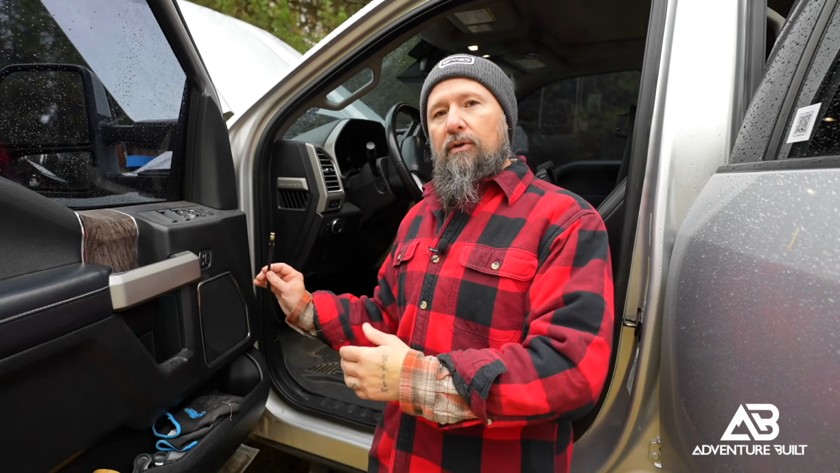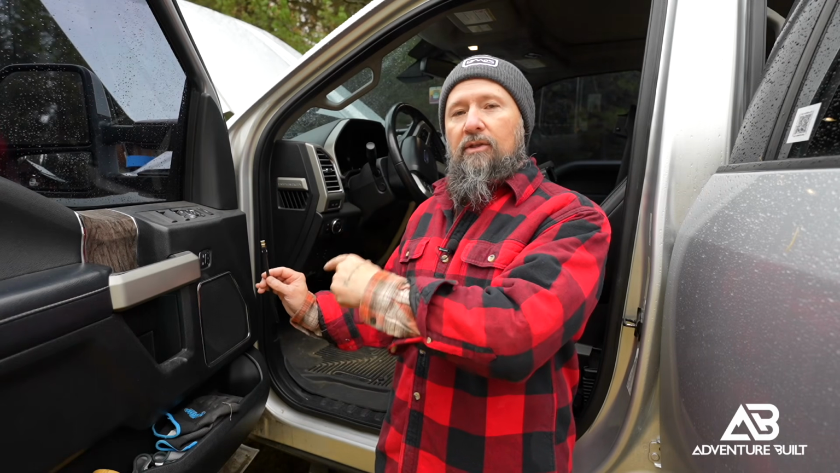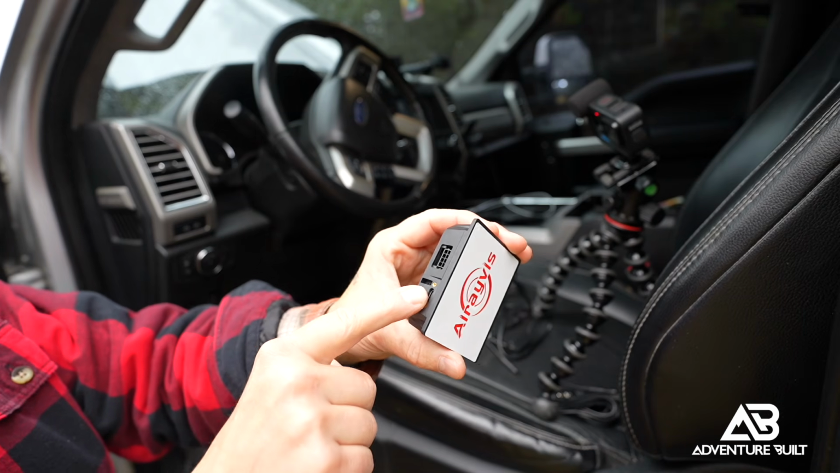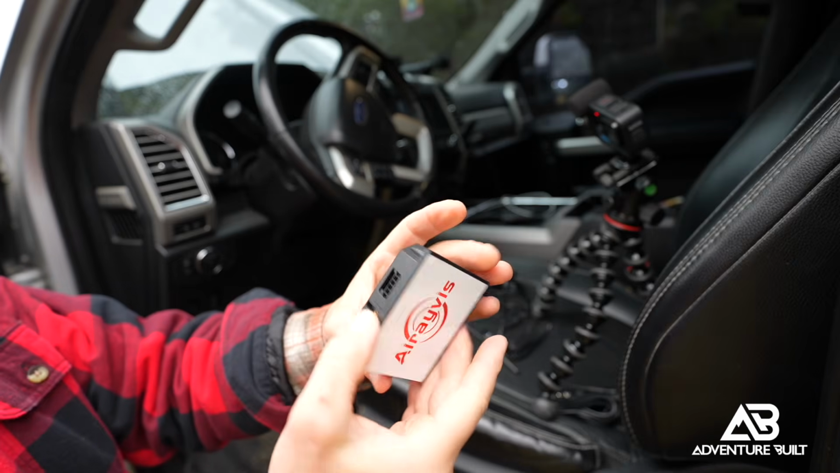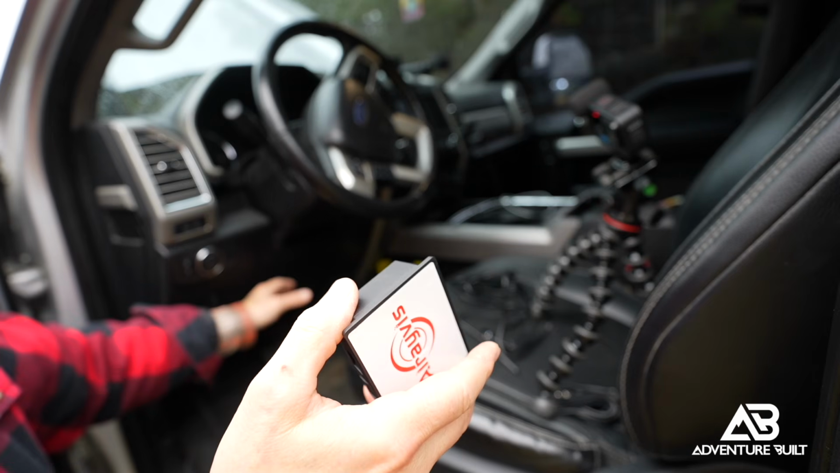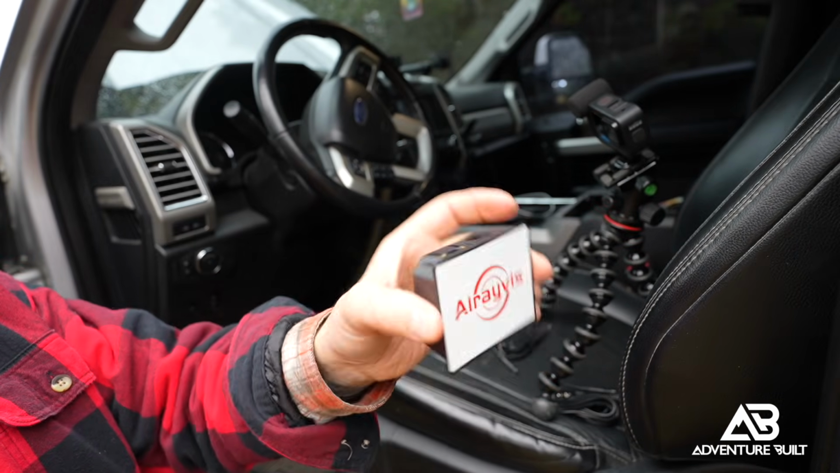Now, the next step is going to be hooking the cable from the thermal camera itself into the, I guess, junction box. This is the junction box I was referring to. It's a fairly small compact package. It has the input for the camera, output for the screen, and it's just a very simple box. It's got double-sided tape here. You peel this off. I'm actually going to mount it on the side by the gas pedal over here. If I ever have to make adjustments to it, it's easily accessible.